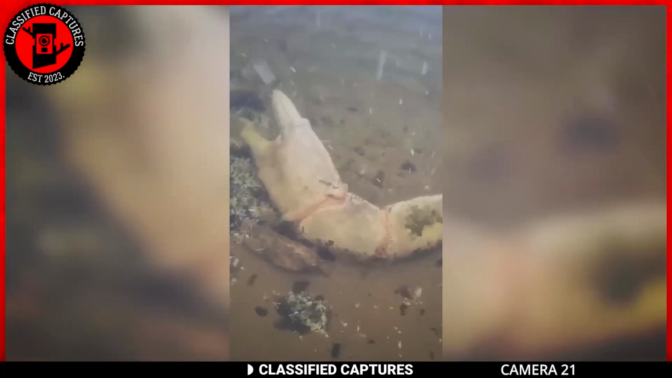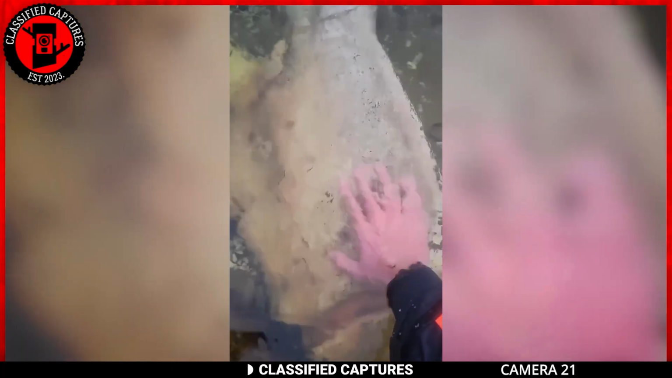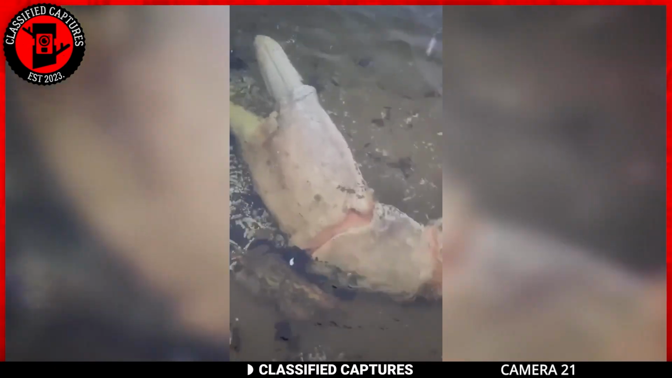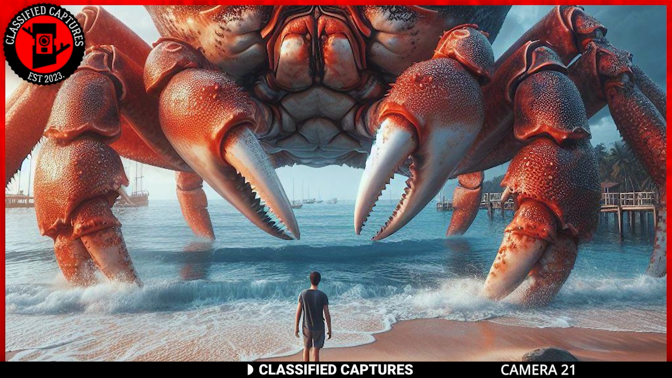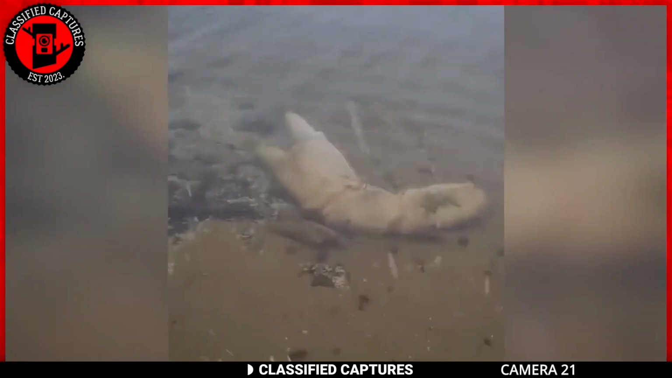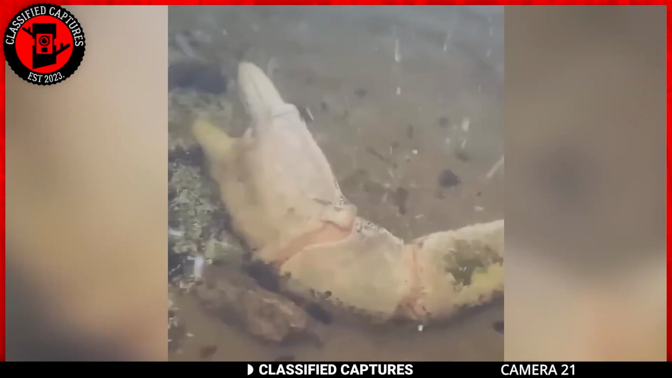In the video, someone finds a massive crab claw. Now, to give you a sense of scale, when the person puts their hand next to it, the claw is more than 3 times the size of their hand. As fascinating as this may seem, it's quite alarming. If a crab claw is this size, then the whole creature must be the size of a boat or, dare I say, a ship. I mean, if this is real, then you can't help but wonder what other giant creatures could be out there.